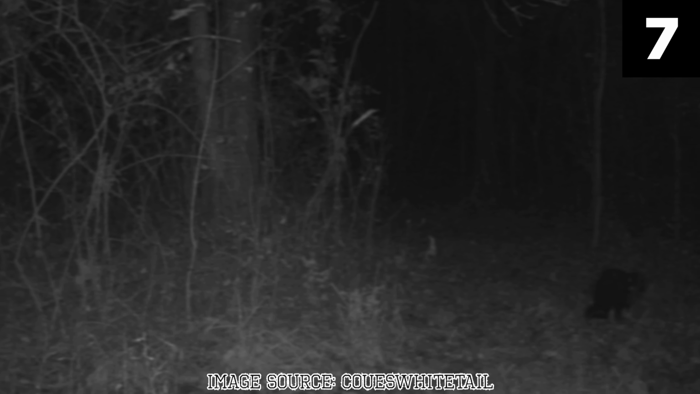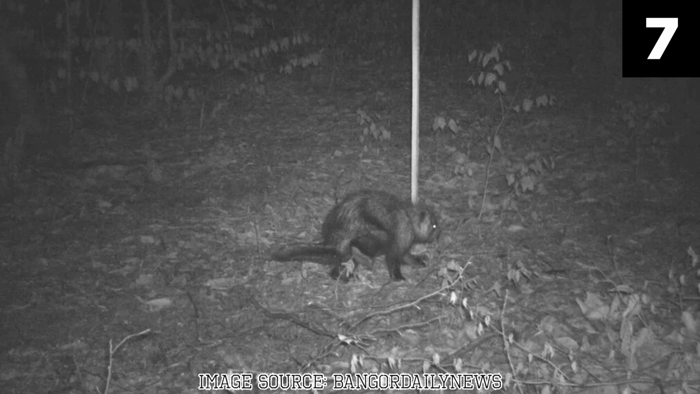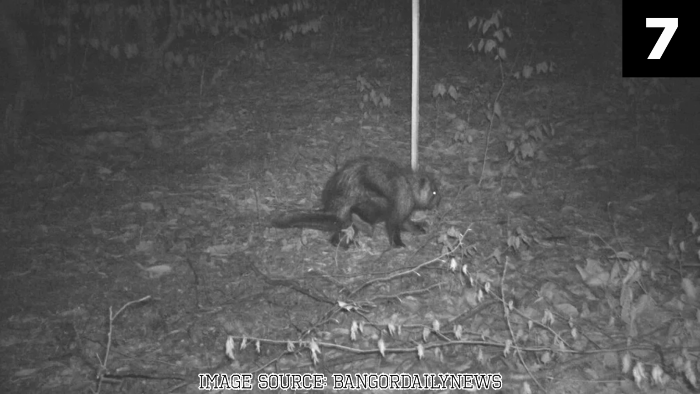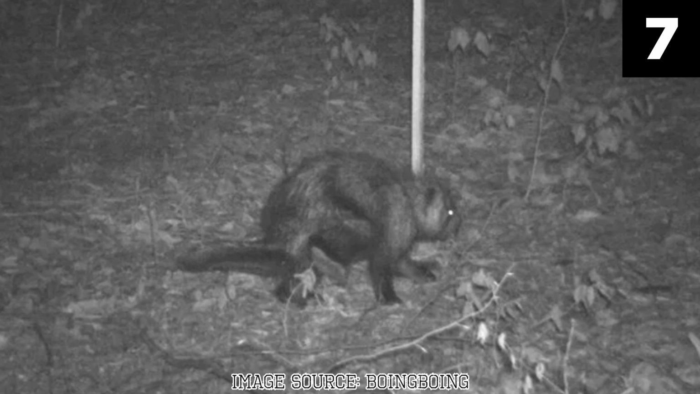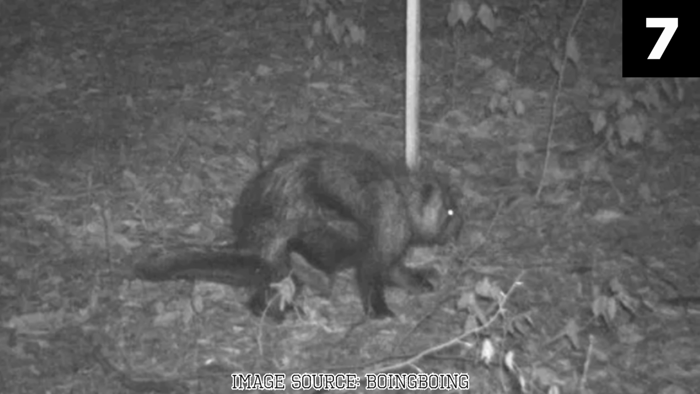When the resident reviewed the footage, one image stood out starkly from the rest. It showed a creature skulking past the camera, partially obscured by the darkness and the thick underbrush. The figure was large and vaguely humanoid, with an unsettling, shadowy appearance that defied easy identification. The creature's eyes glowed eerily in the camera's infrared light, adding to its otherworldly visage.